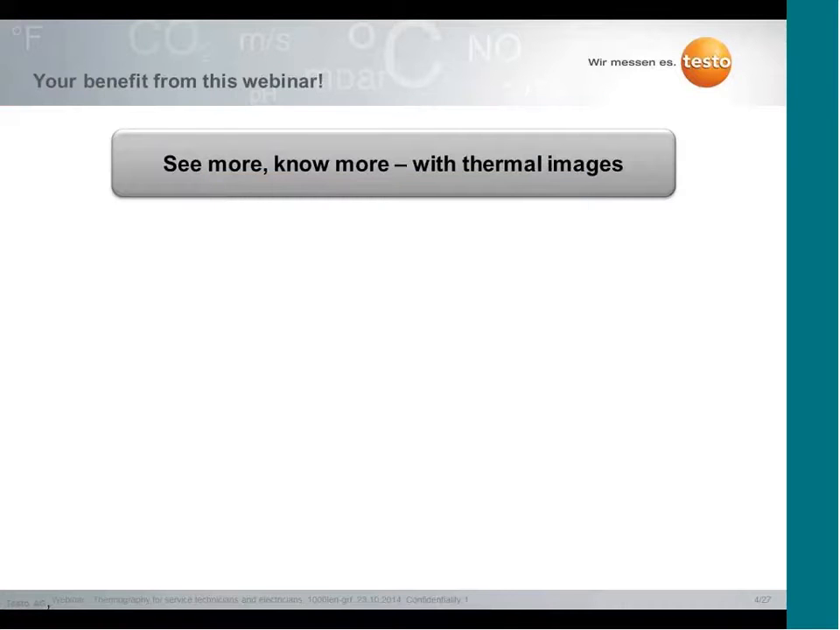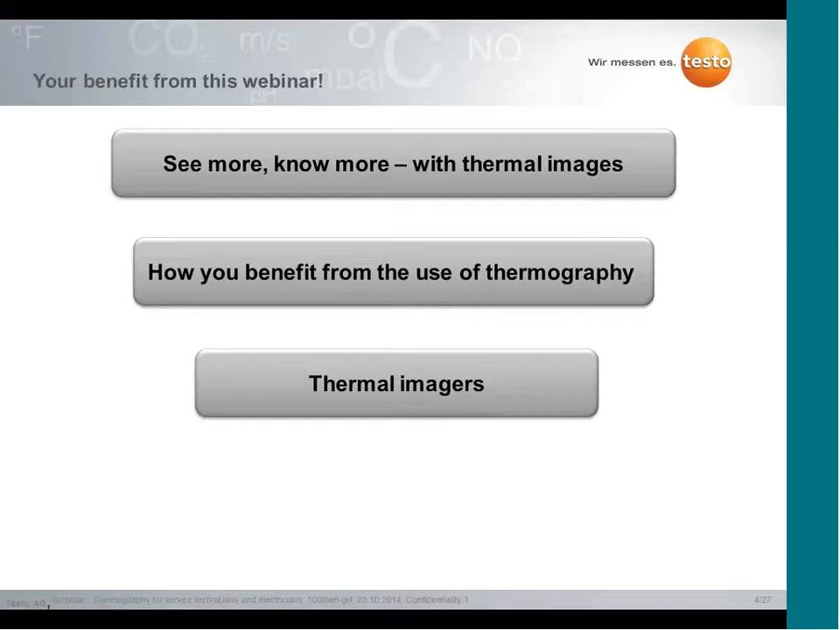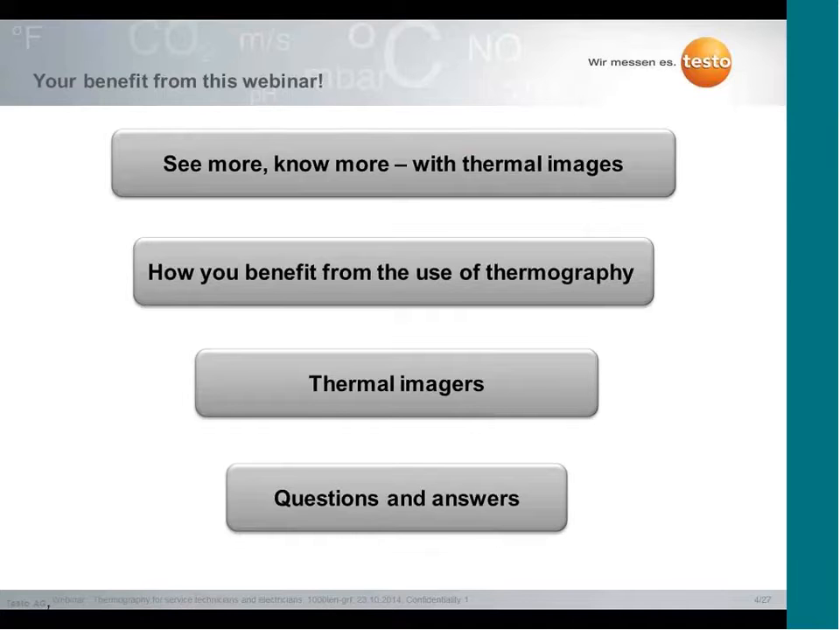What's in it for you in this webinar, or what's the benefit? We want you to have the possibility to look with the eyes of a thermal sensor so that you can see things you haven't seen before. We want to tell you what your benefit is when you use thermography. We want to show you 2 thermal images that we think are ideal for maintenance and electricians. And we would like to use this webinar for questions and answers.